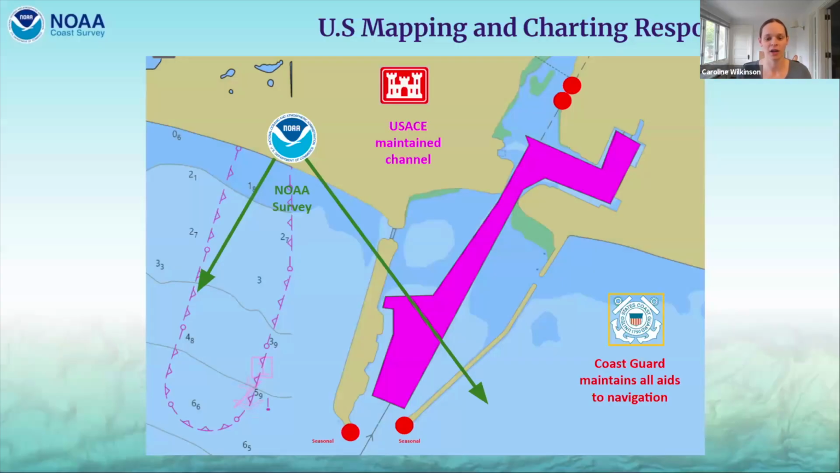But specifically what Coast Survey does, the part of NOAA that I currently work for, is we map the ocean floor and we create these nautical charts. There's a couple of different agencies that have their hands in this. The Coast Guard maintains all of the aids to navigation. So all of the buoys, lights, channel markers, that's the Coast Guard's responsibility.